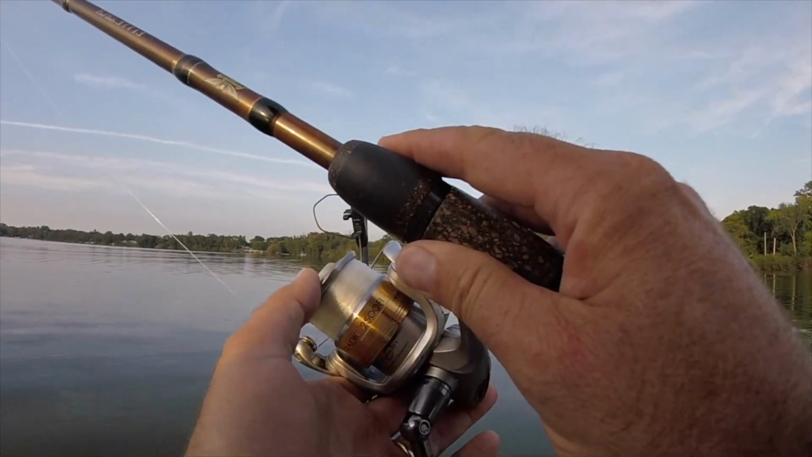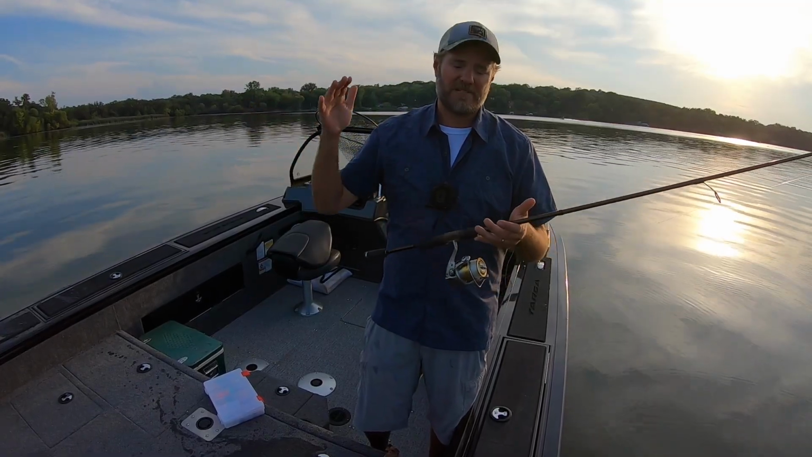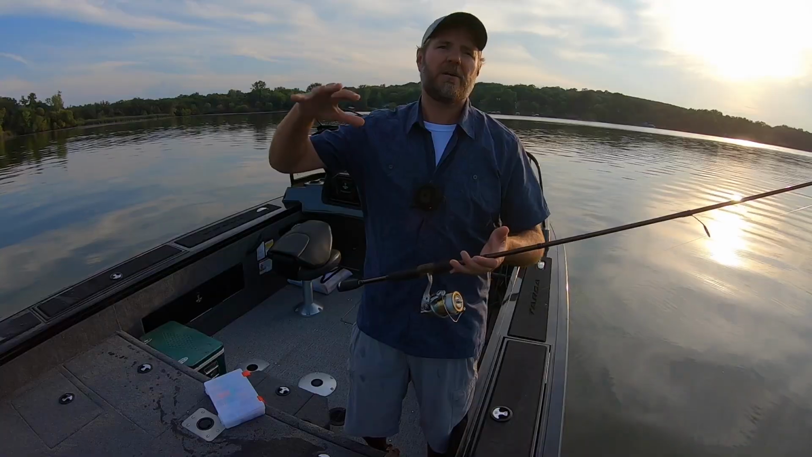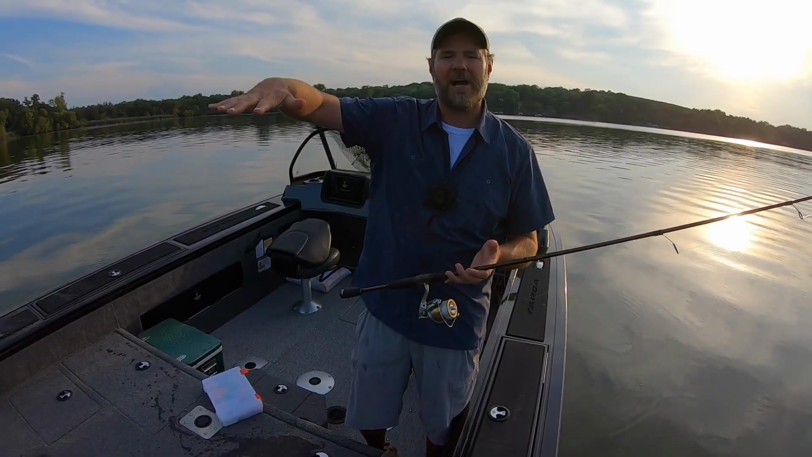10-pound mono. You want mono because mono floats. I love fluorocarbon, but it's terrible for this. It's going to sink into the grass, and it's going to be a pain. You want mono because it floats up and it floats above that grass.